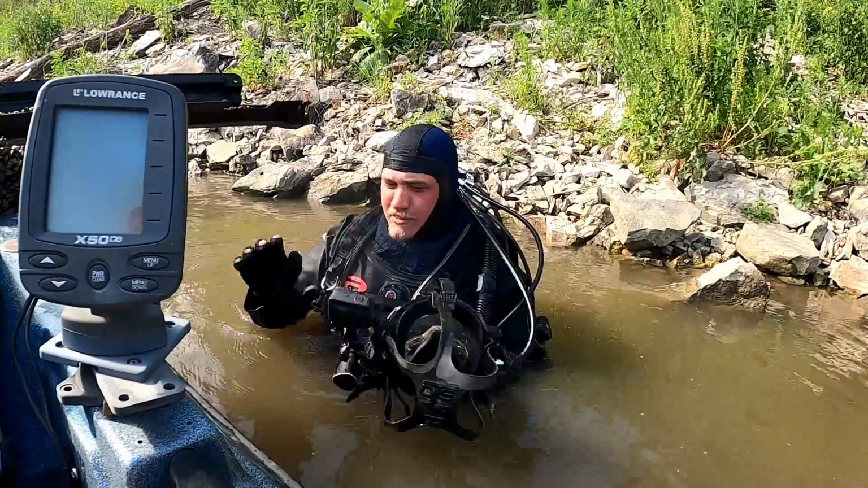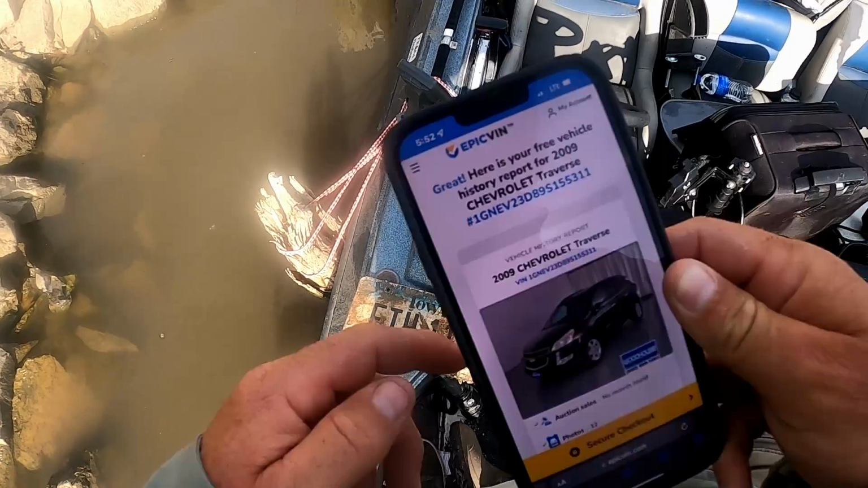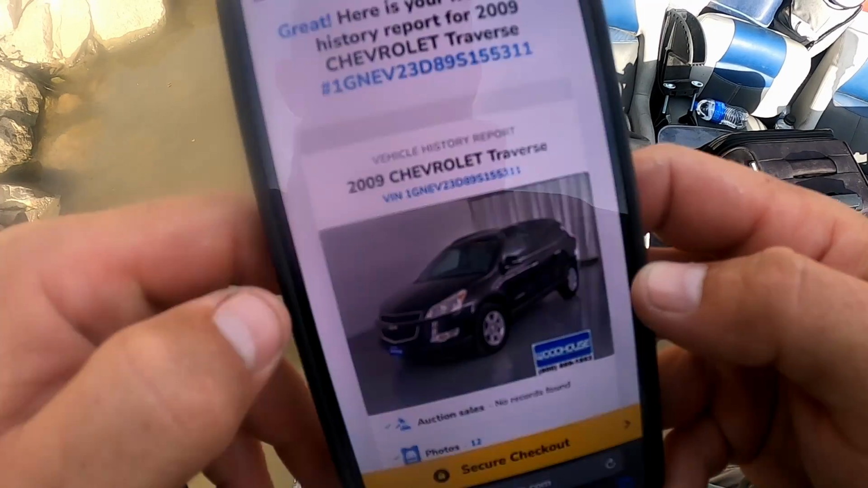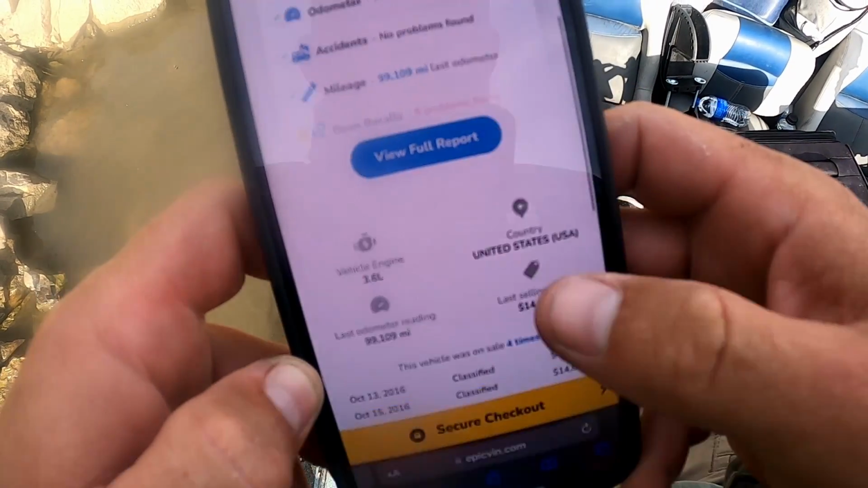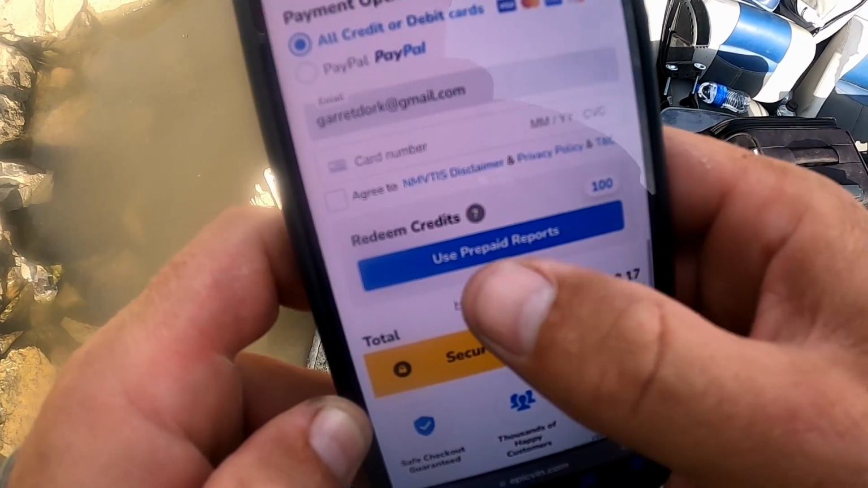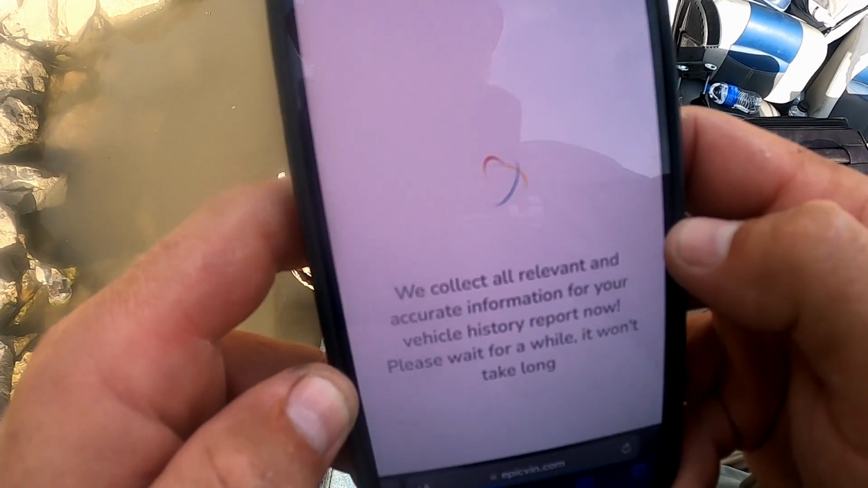It's all or nothing. So we got the tag right here that Adam pulled off of one of the vehicles, and I went to epicvin.com and typed in the tag number, and we got ourselves a 2009 Chevy Traverse. And if we scroll down here and click on view full report, I have some prepaid reports. I'm going to use one of them, and let's see what happens.